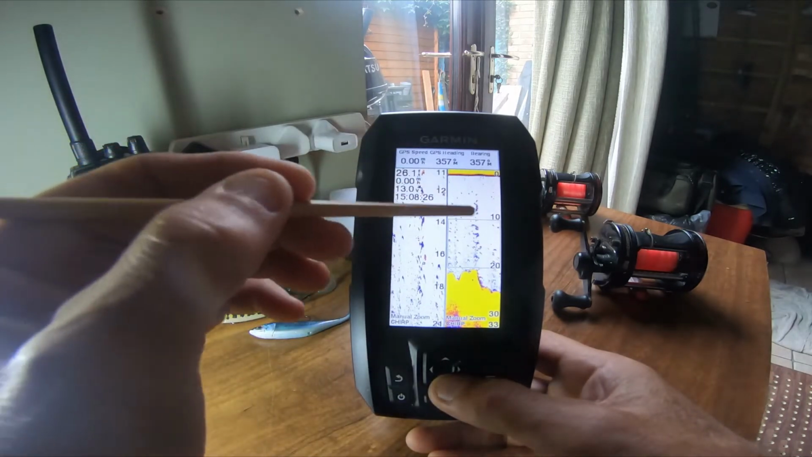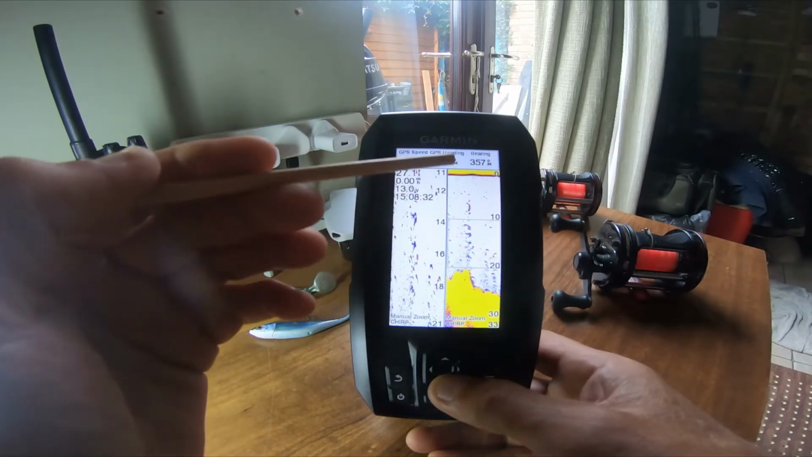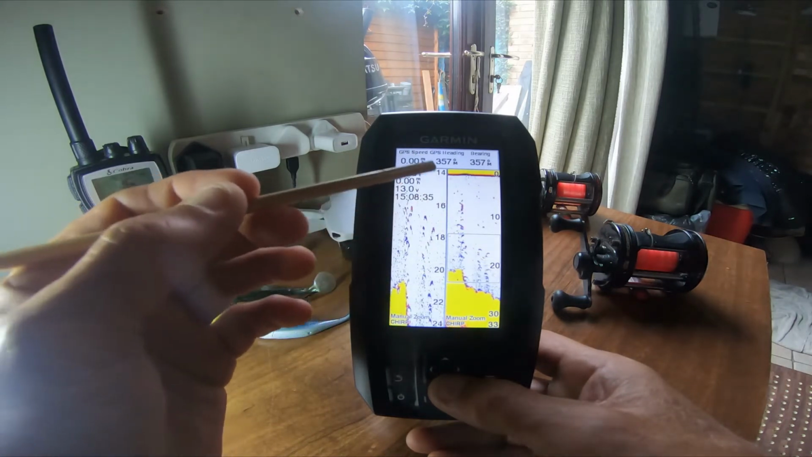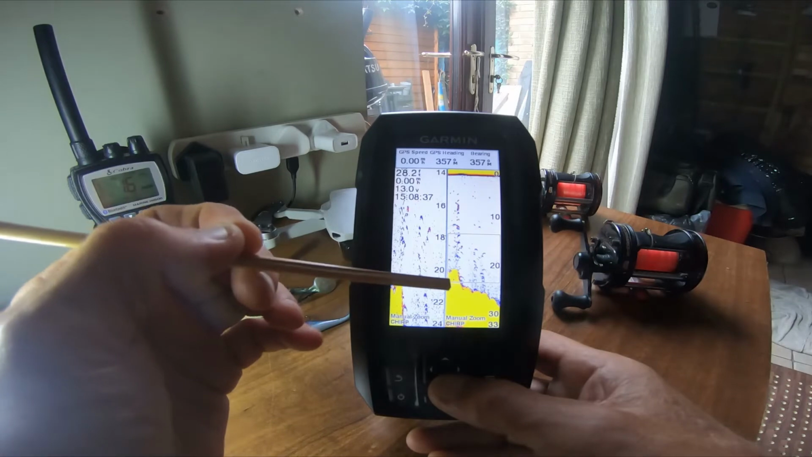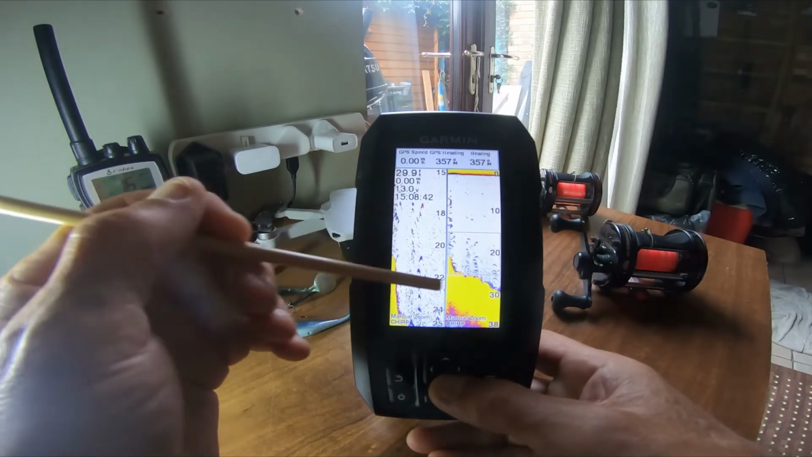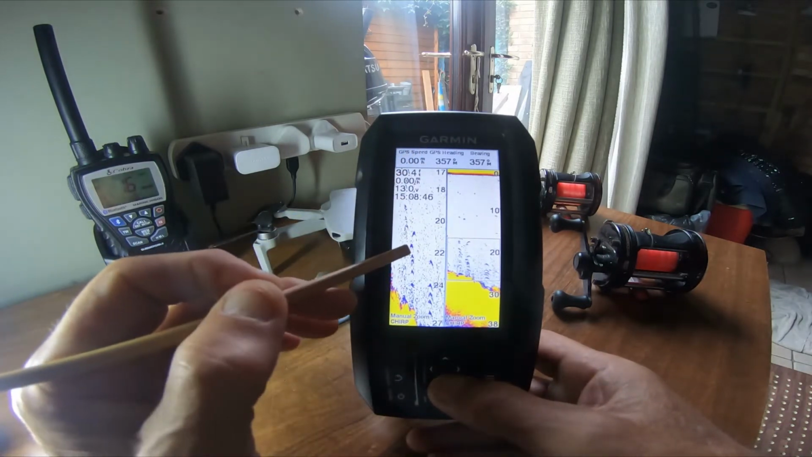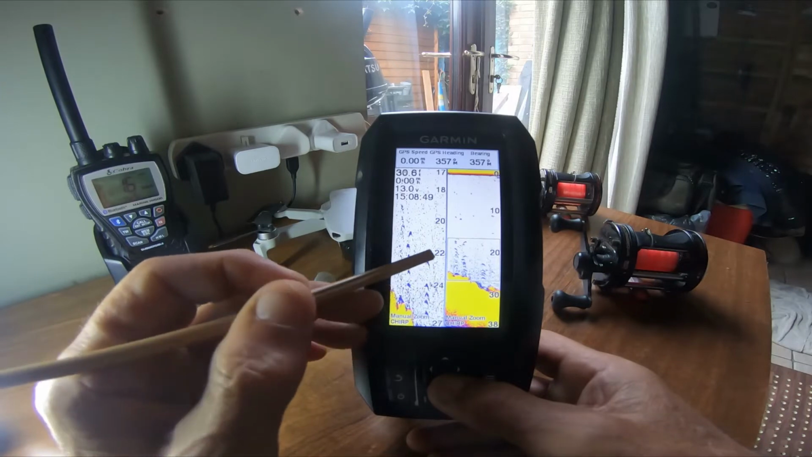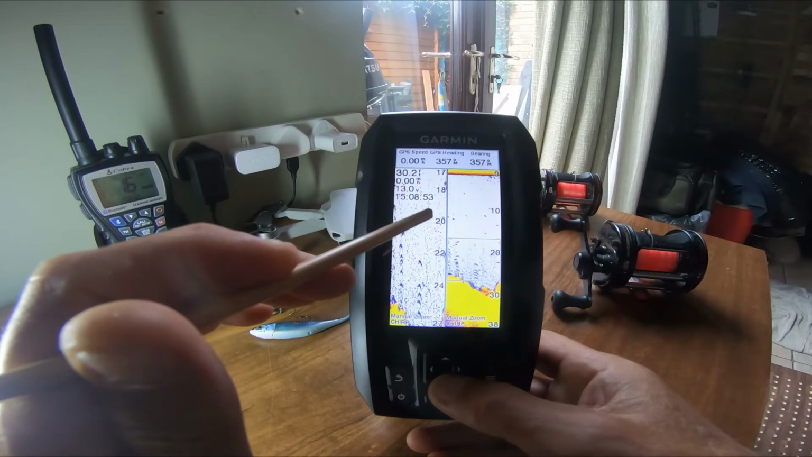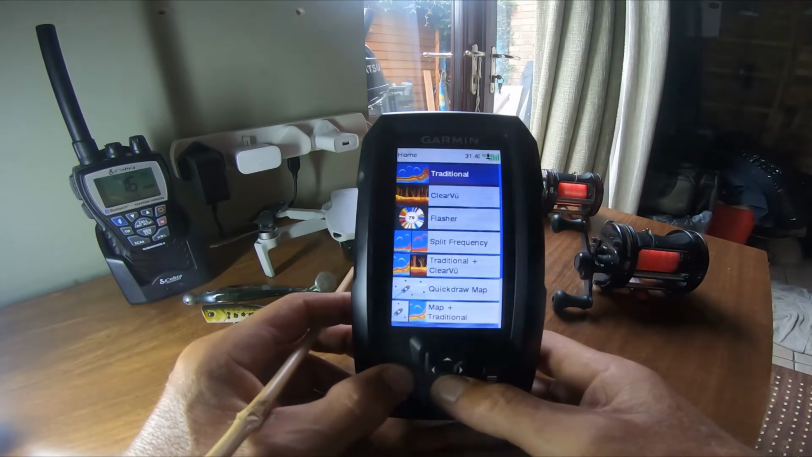Now this whole scenario is on a loop. It goes around and around and around. It allows you to get your eye in, but if you're using the navigation and stuff, then it would be nice to have a different view, if you like, you know, give you more options to look at. So fish, fish, fish. You can change these colours. I'll show you that in a little while. So that's your traditional setting. Back to the main menu.